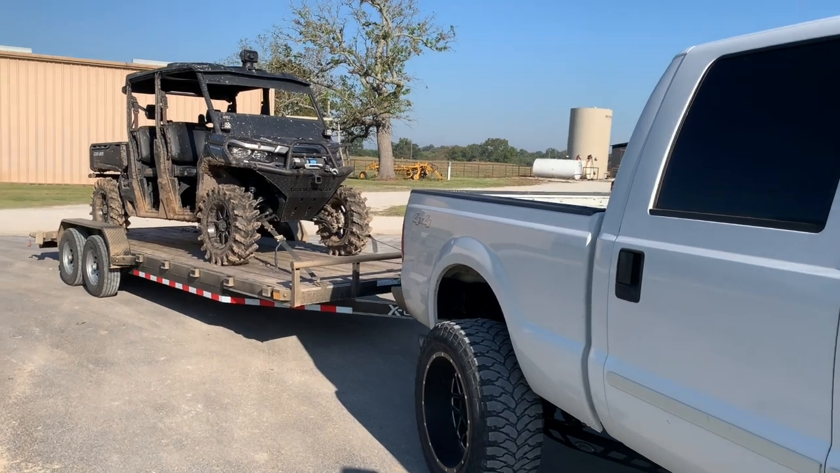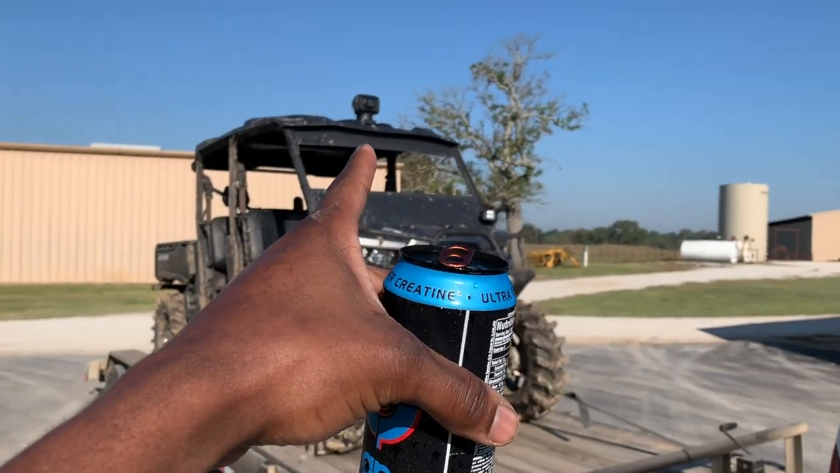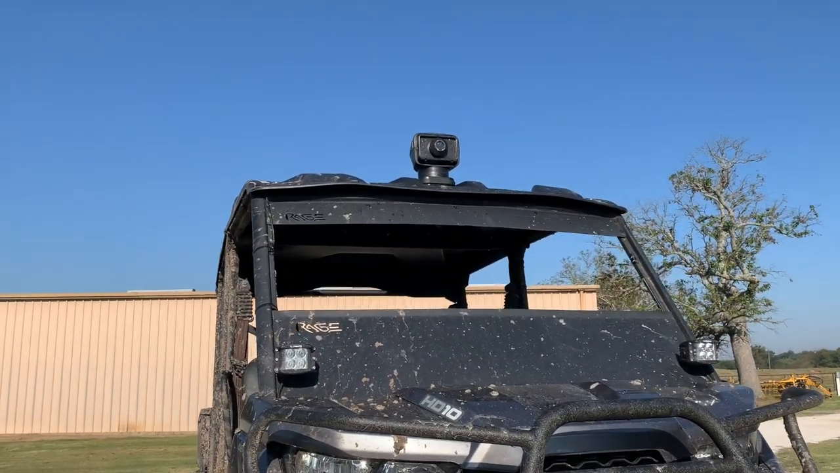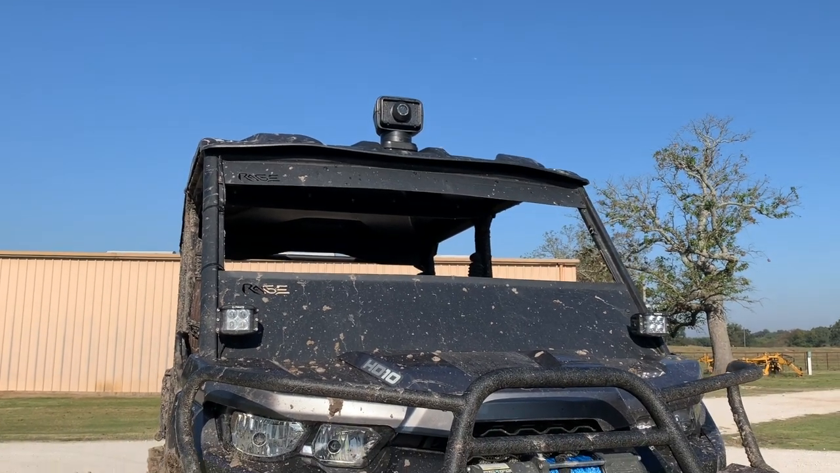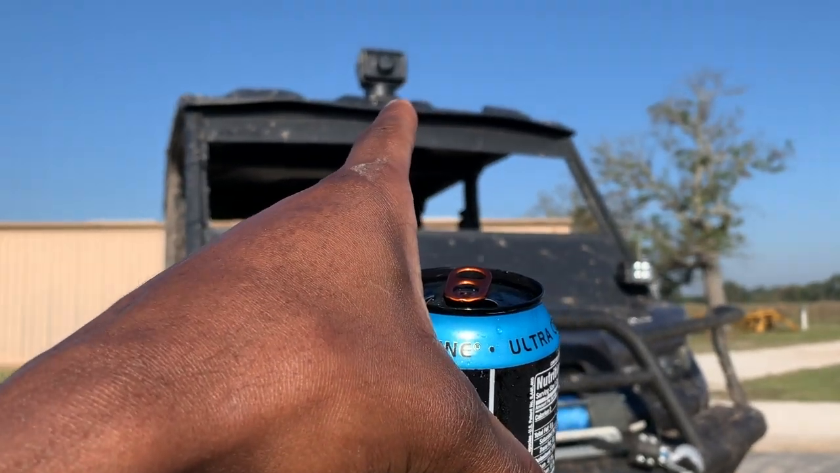Guys, I keep forgetting to talk about this thing. The ROVIR thermal up there from Ultimate Night Vision. That is a FLIR 640 core thermal that's mounted on the rooftop. So I can drive around at nighttime with no lights on and I can see with that ROVIR thermal.